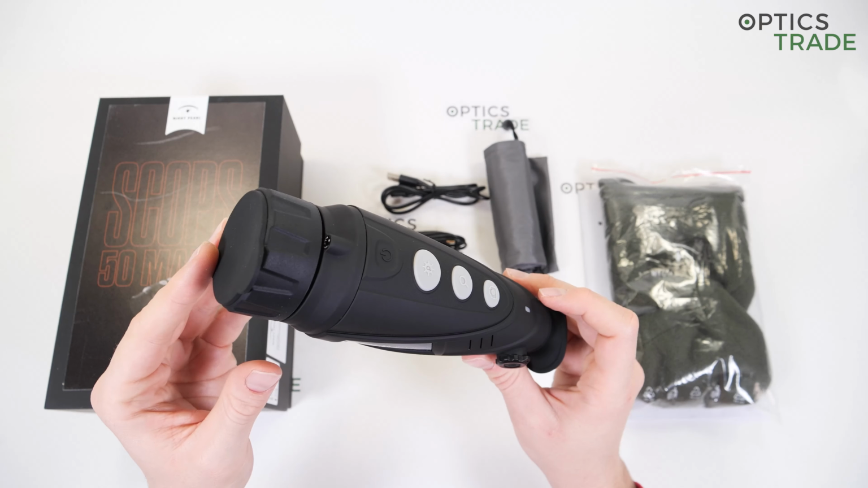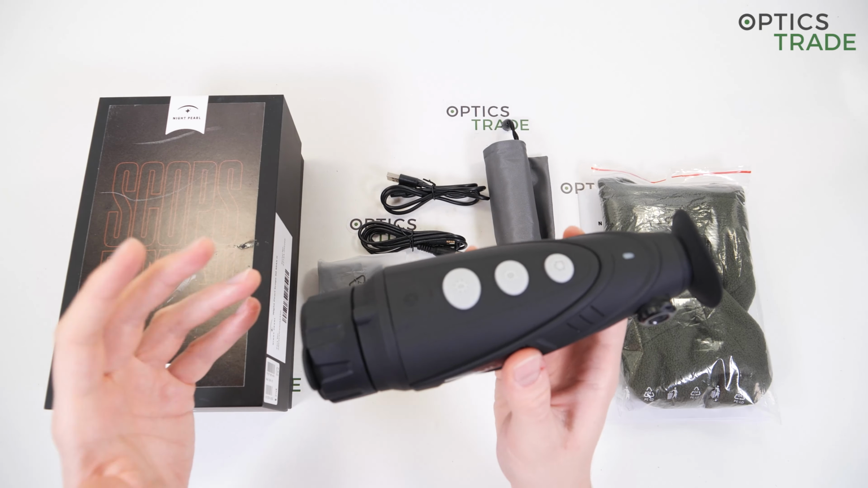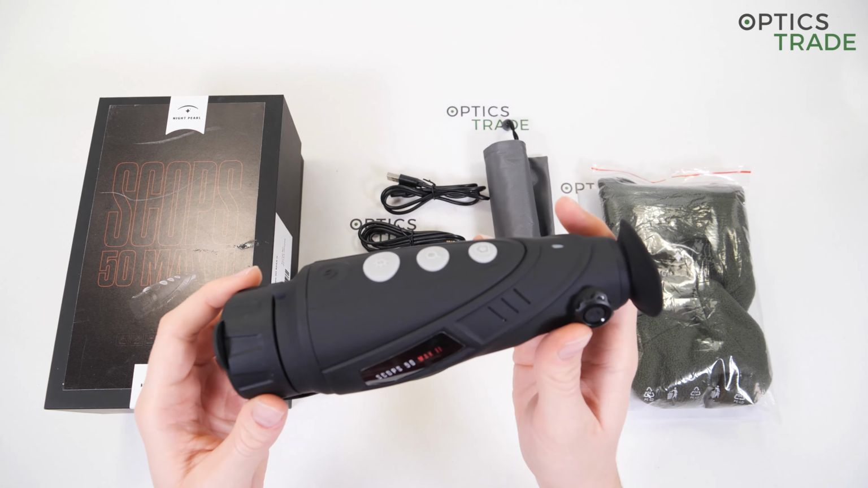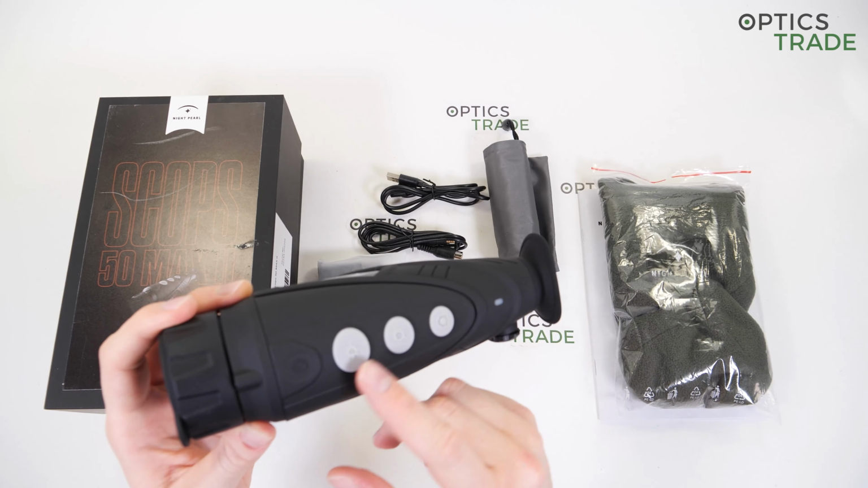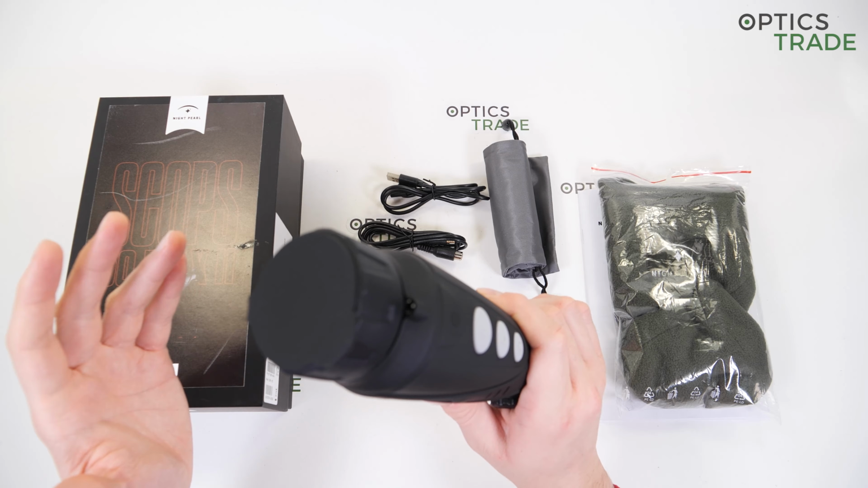You can choose from two calibration modes. By default, the device is set to automatic mode, so if automatic is chosen, the device calibrates by itself after a certain amount of time. But if the manual mode, the second mode, is chosen, you calibrate the image by yourself. It's by pressing either one of these two buttons, I'm not sure which one, when the mode is turned on.